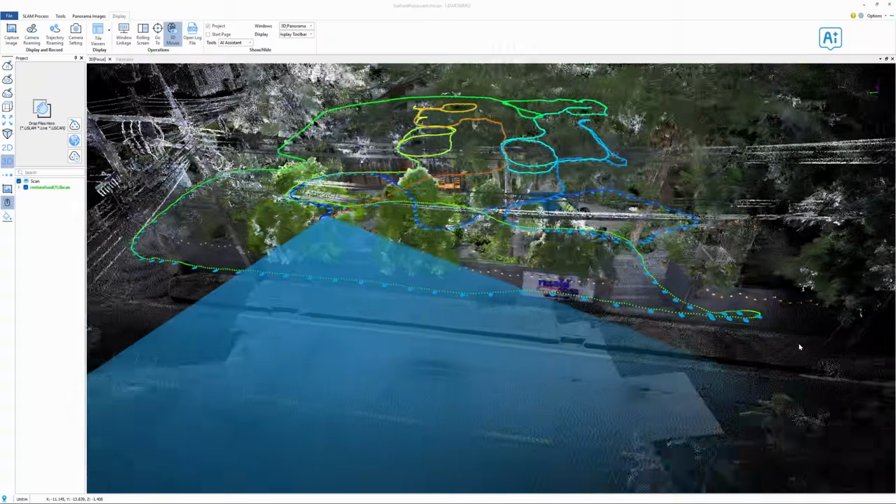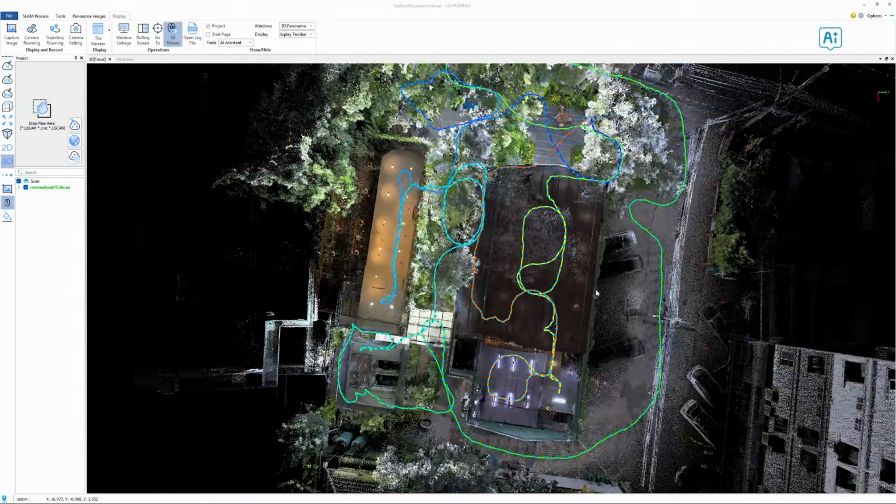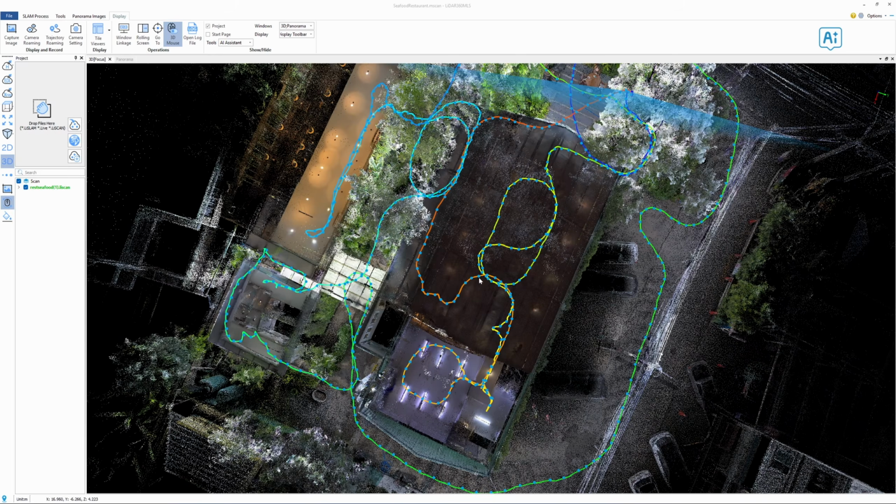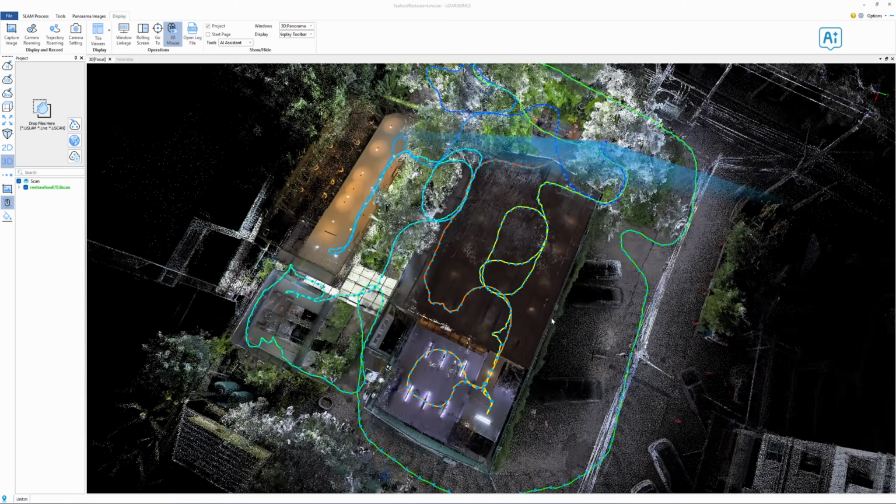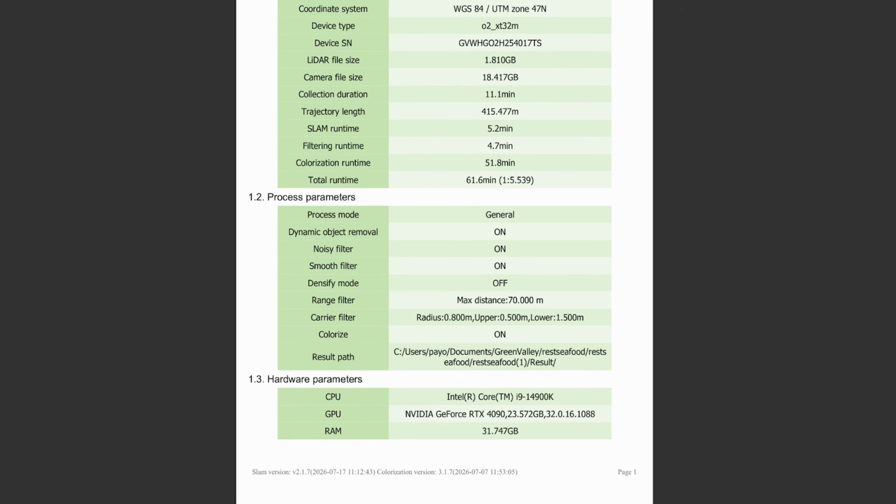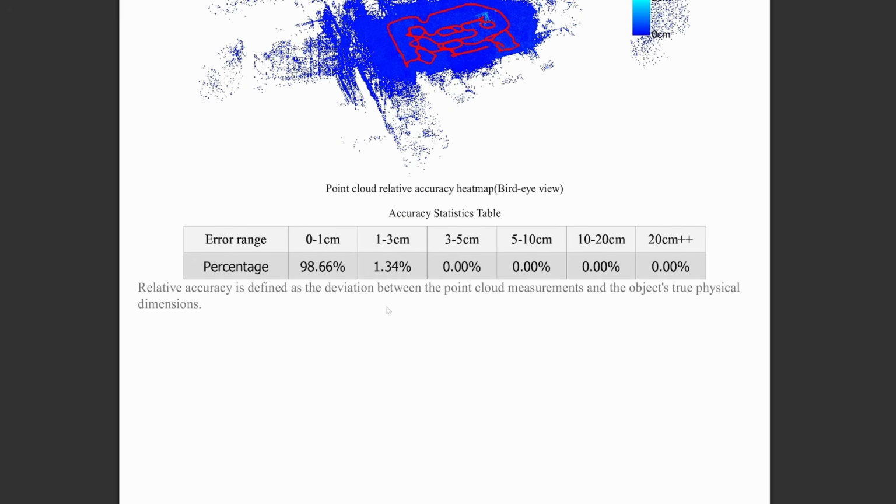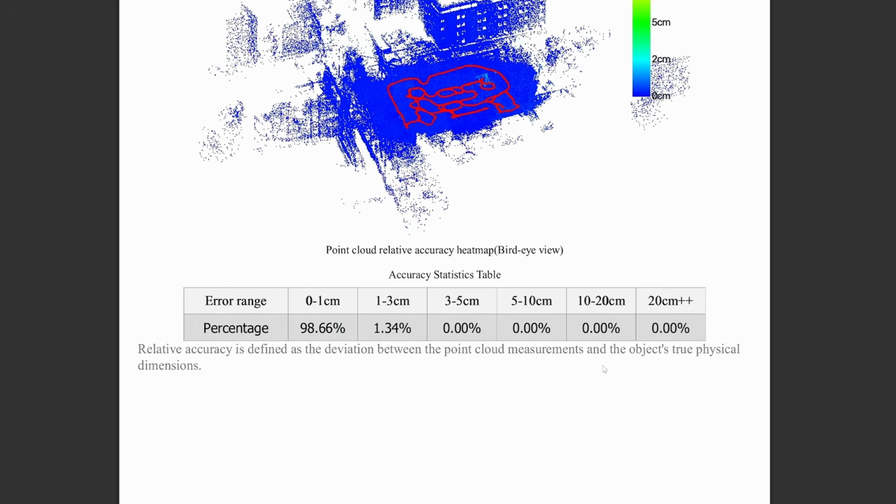You can see I have created several closed loops in the path. Each time the software detects a closed loop, it eliminates drifting errors, resulting in a more accurate scan. The software took 61 minutes to process the 11-minute scan data. Here is the accuracy error report. It shows that over 98% of the capture area has less than 1 centimeter of error.